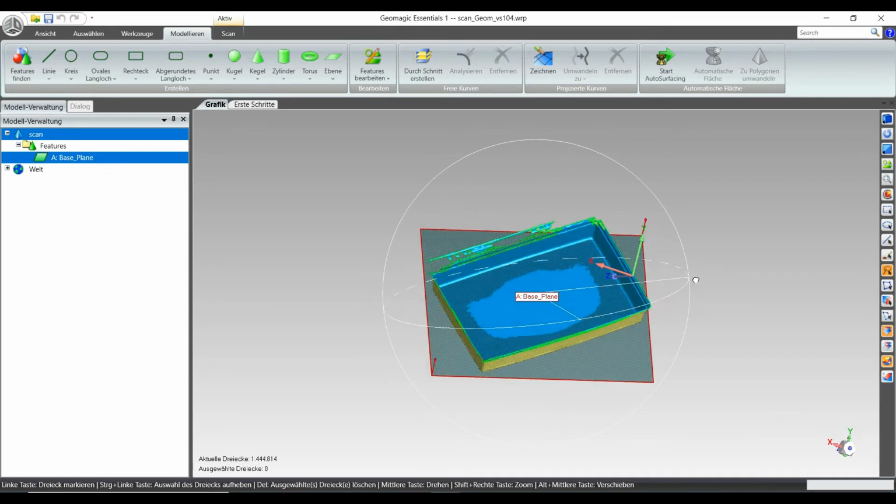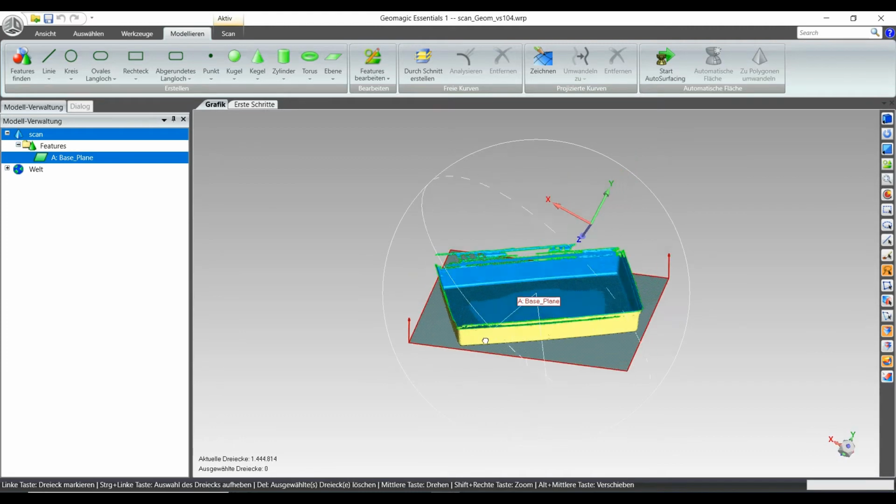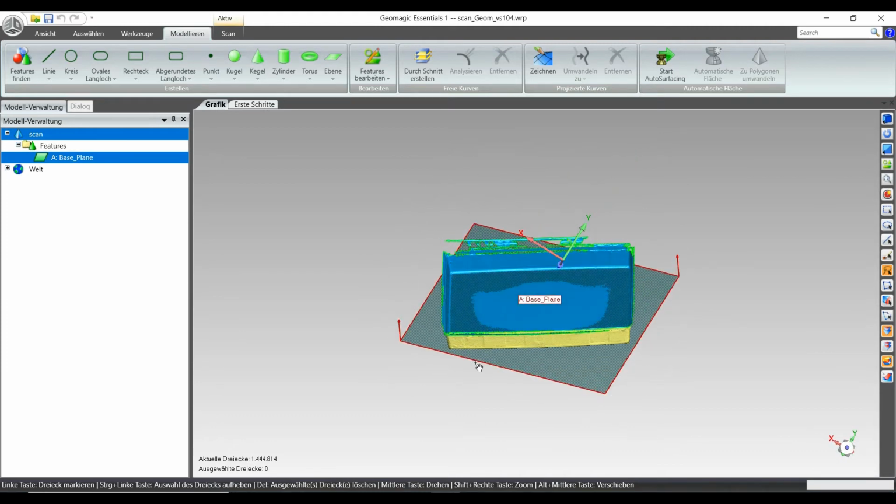Continuing. So for me, next topic is right now thinking about orientation in the space. We have the part put on the table in some way, so it's still for having a precise definition of the position in space.